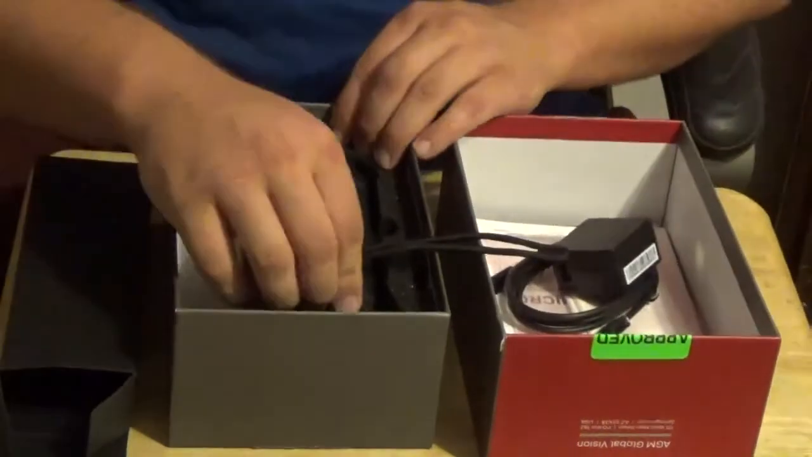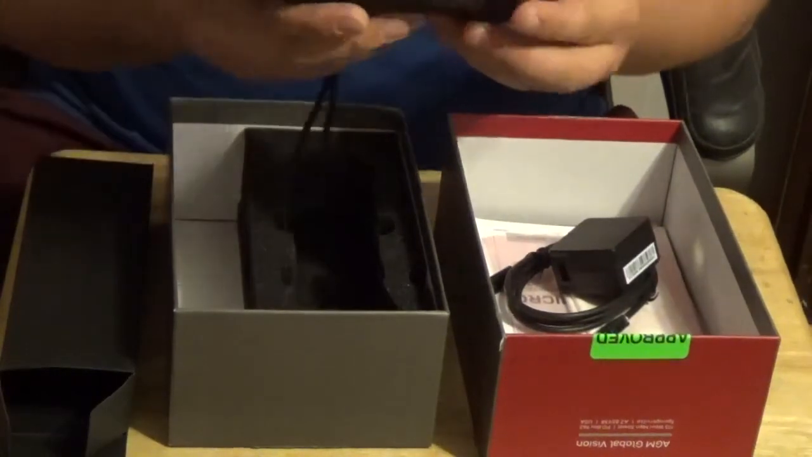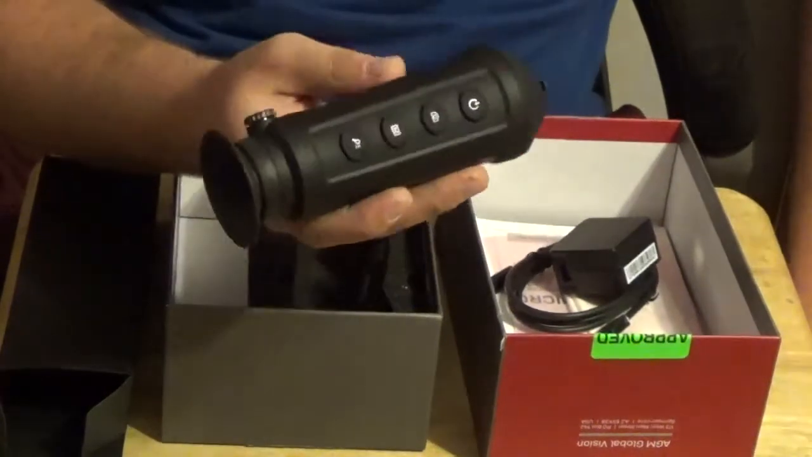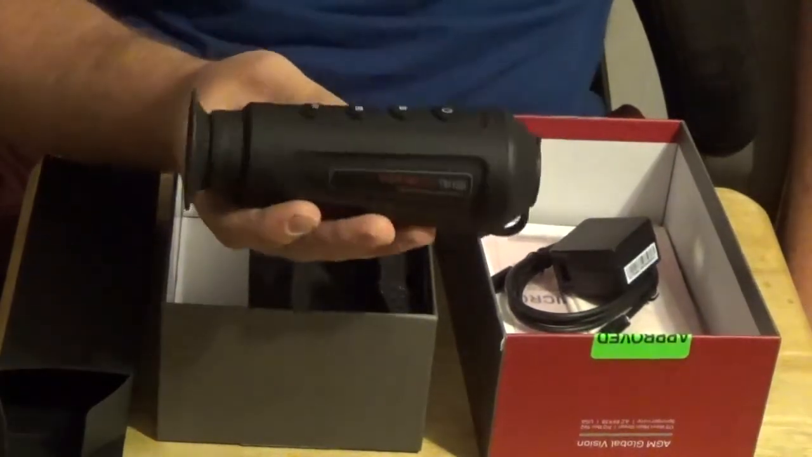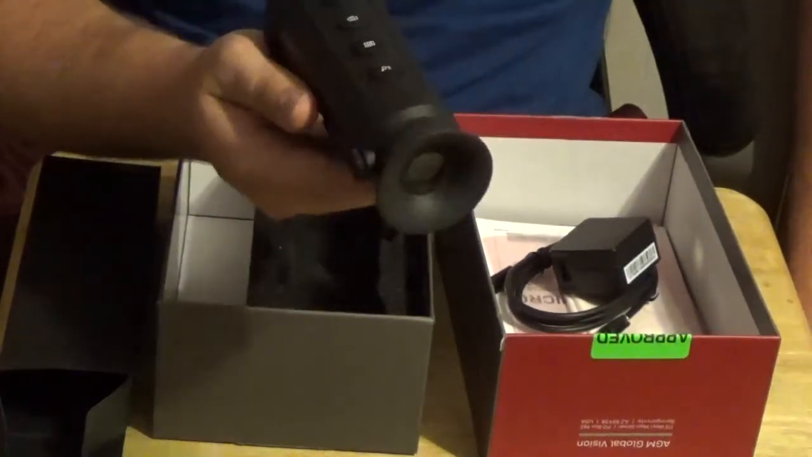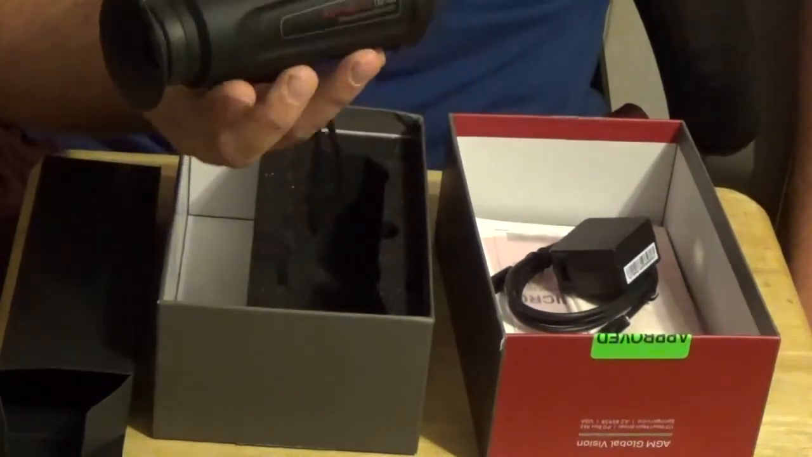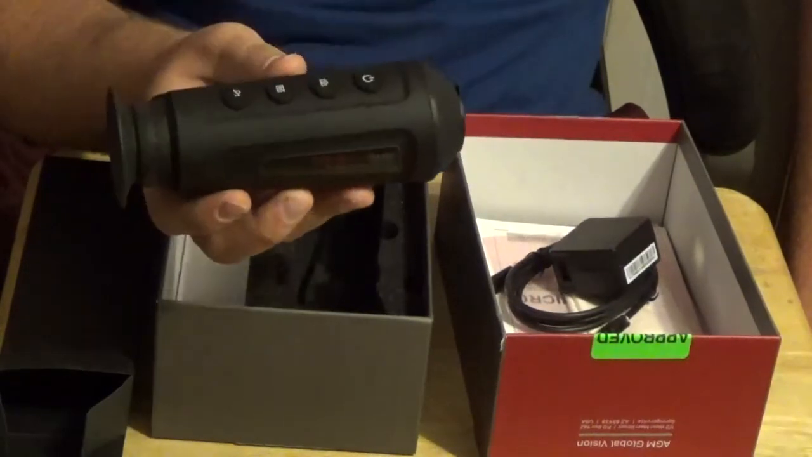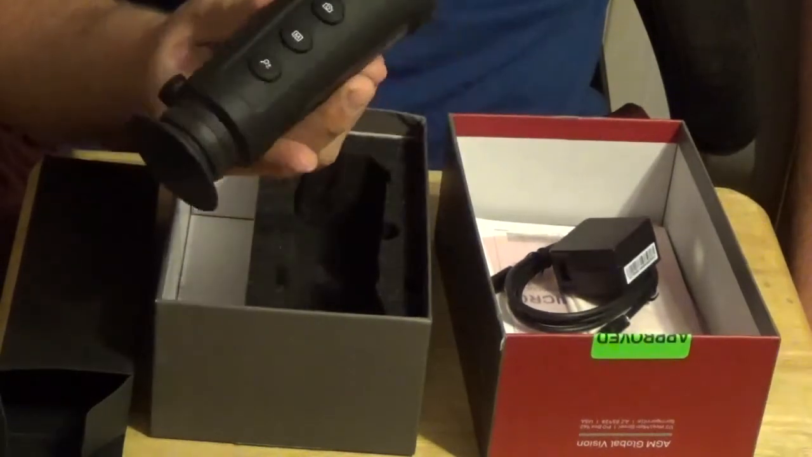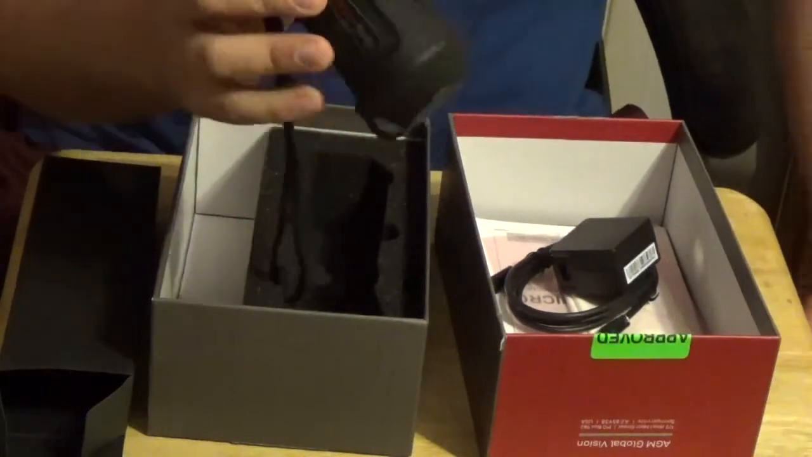So, I've been wanting to get a thermal for a while, and until recently I didn't realize that there was a unit that was this affordable. Obviously you're not going to get the same quality out of this as you would a $1,000 or a $1,500 unit, but I think for my purpose, fairly close range pest control and maybe locating deer and things like that we hunt and shoot. So I'm excited to check it out.